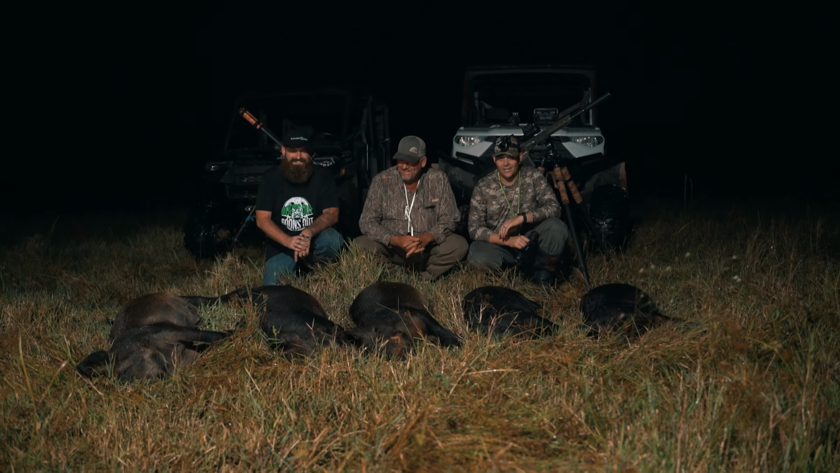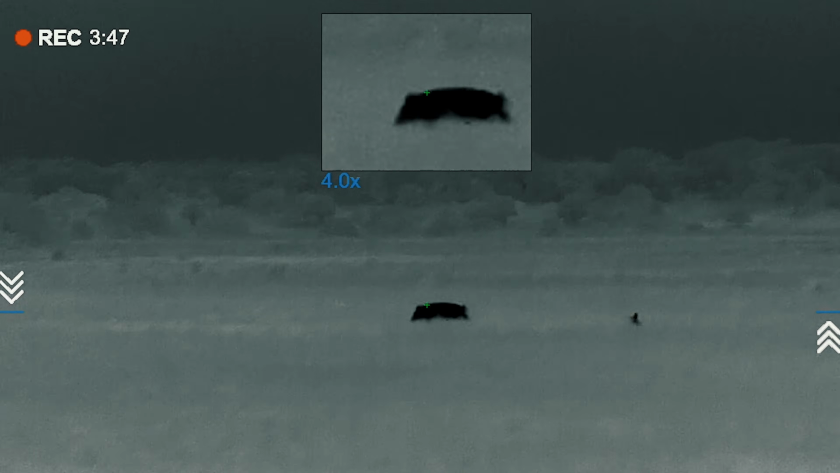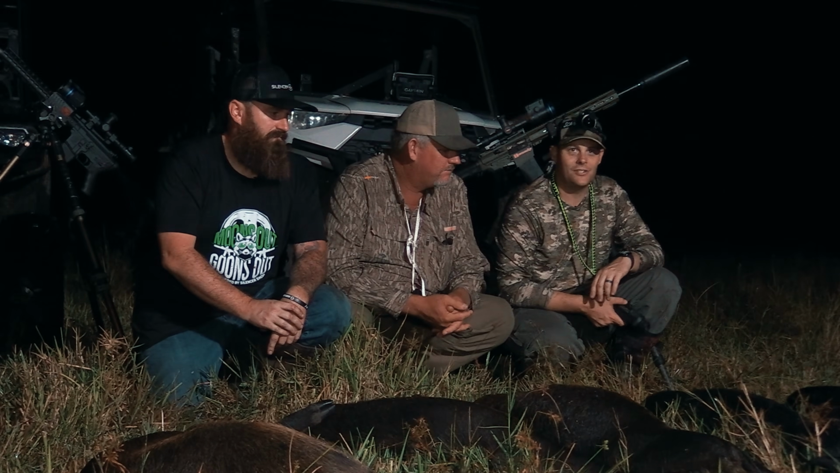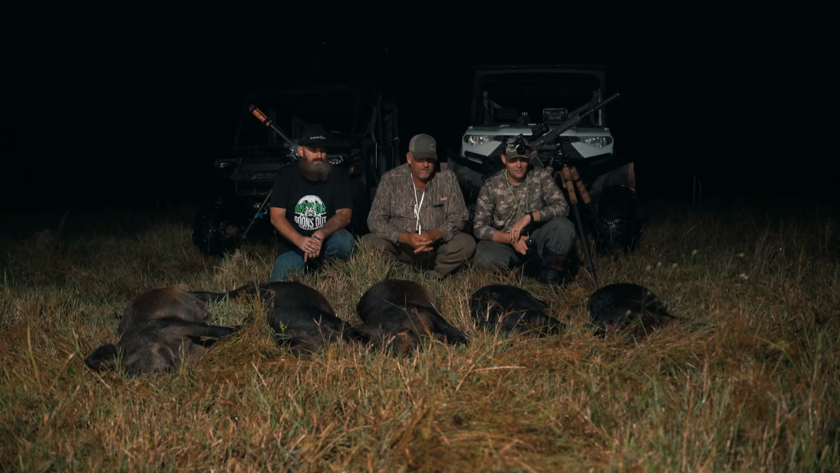You were. It helped too, because we'd get on some and shoot, and the next thing you know, another one would be running this way. The main thing was us being safe, making sure where we were all looking and watching the cows. You gotta really pay attention in that situation. Oh yeah, there was a lot going on.